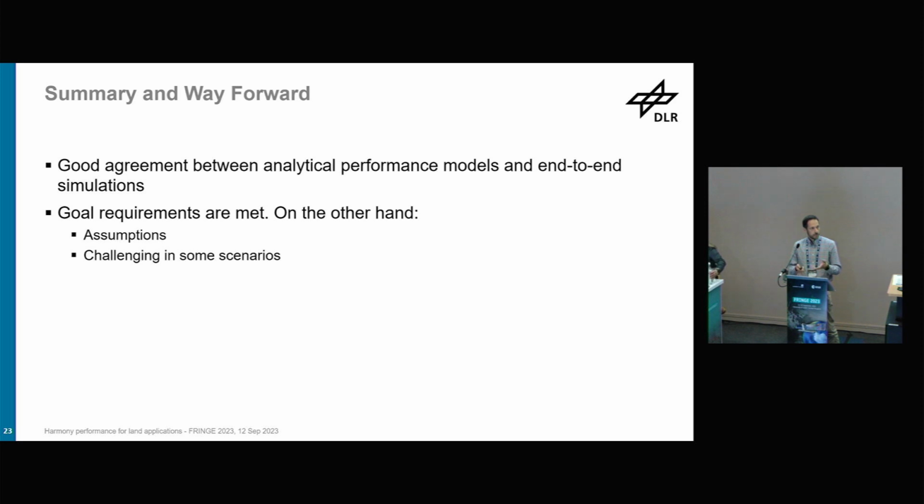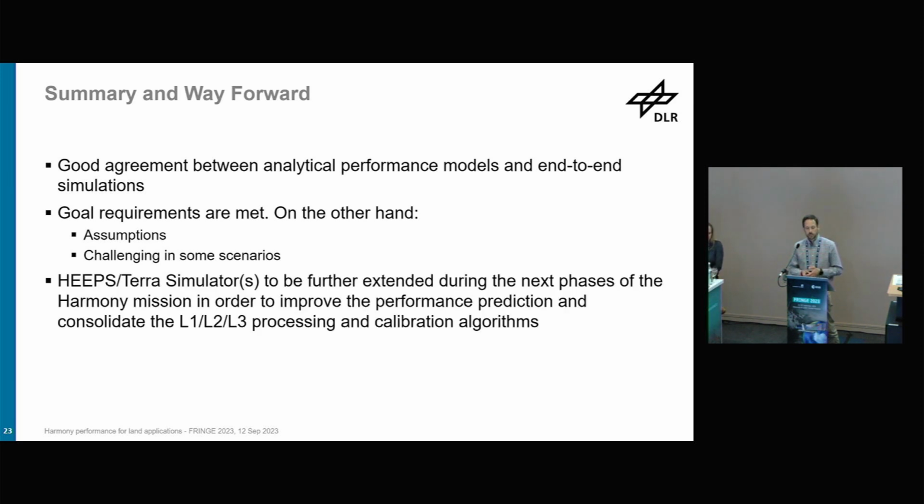But that's the reason why we want to continue developing this end-to-end simulator to try to make it more accurate and more realistic. And this should be expanded then during the next phases of the Harmony mission. And the goal is not only to improve the performance prediction of the mission, it's also to support testing and developing of the level 1, level 2, and level 3 processing and calibration algorithms. This is also, I believe, one of the main outputs of this HiPS Terra simulator, especially when we simulate raw data, and this allows us also to tune the level 1 processor.